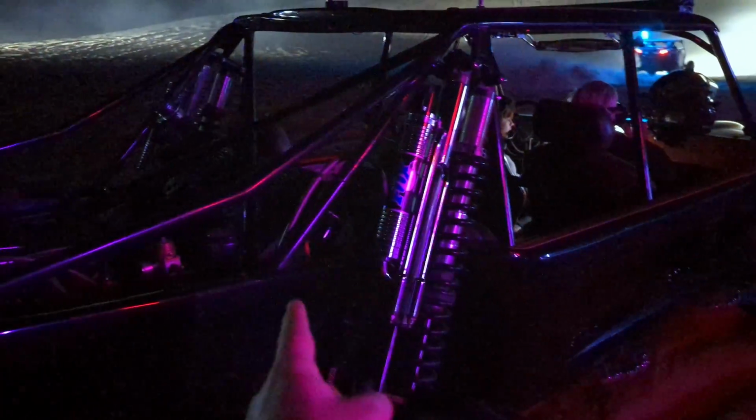This car is way difficult to drive because the cam is so lopey. I probably stalled it half a dozen times just trying to leave. The cam is so aggressive that you've got to be on it. There's no slip in the clutch to go. You just have to go wide open throttle and get moving.